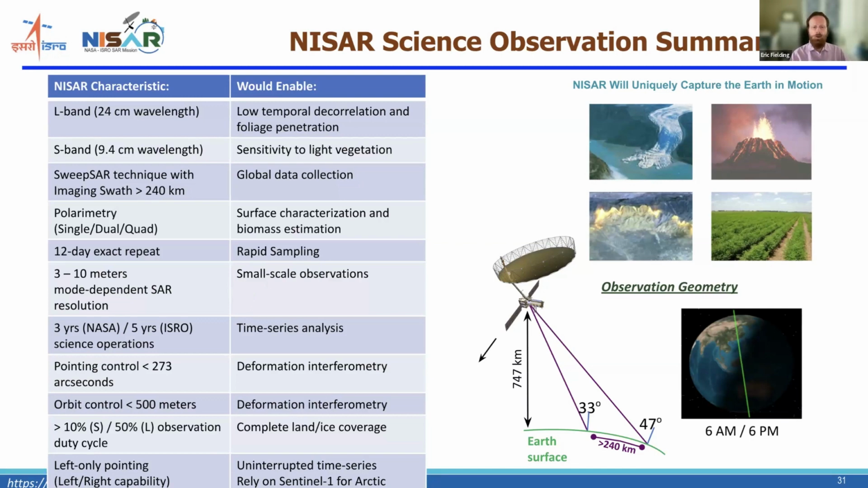I don't have time to go into all the different modes, but the key is that we can change the resolution in the range direction, the across track direction. That can be between 3 meters and 10 meters, depending on what we call the range bandwidth.